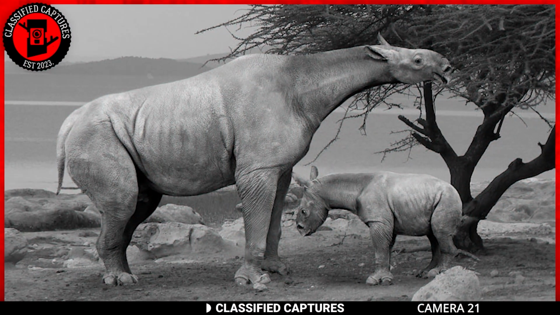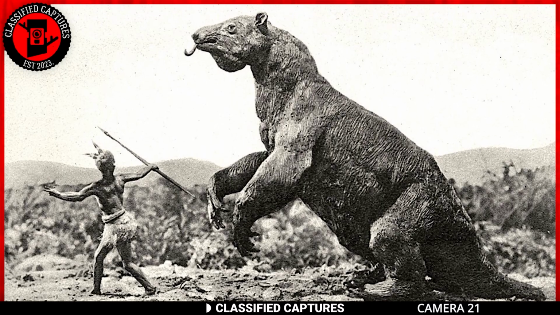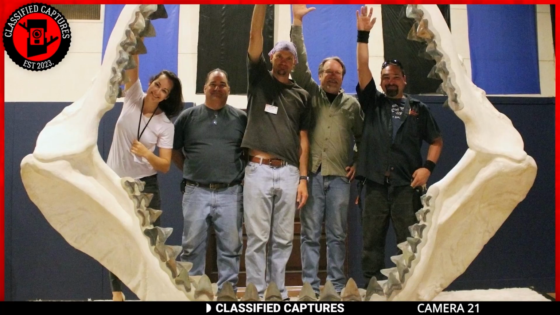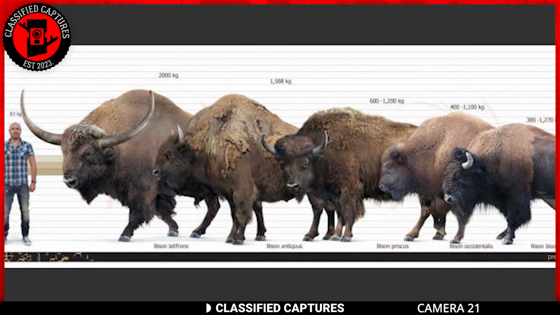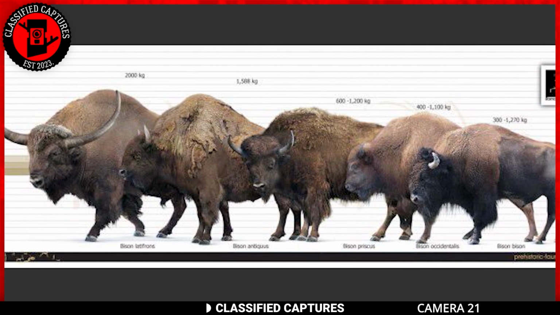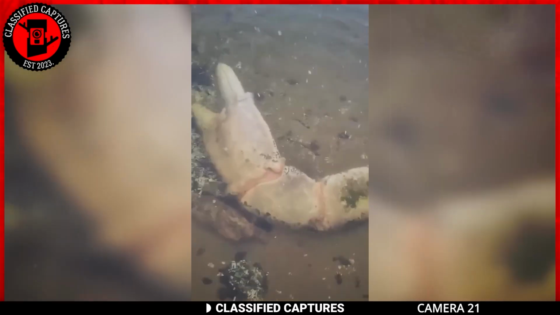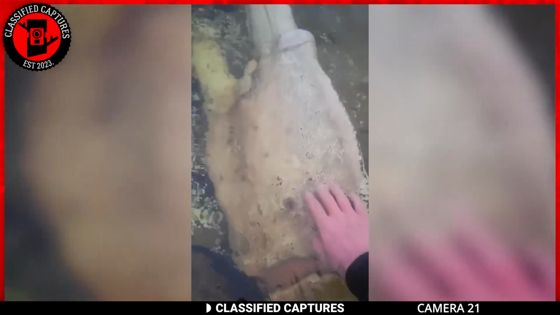There are stories of how animals used to be double or triple their size in ancient times. Fossil records reveal the existence of colossal creatures like the megalodon shark and prehistoric mammals. The reduction in the size of modern animals has been linked to several factors such as environmental changes, adaptations, and evolutionary processes. But this footage right here might be proof that there are still some creatures who might have skipped evolution and other factors.